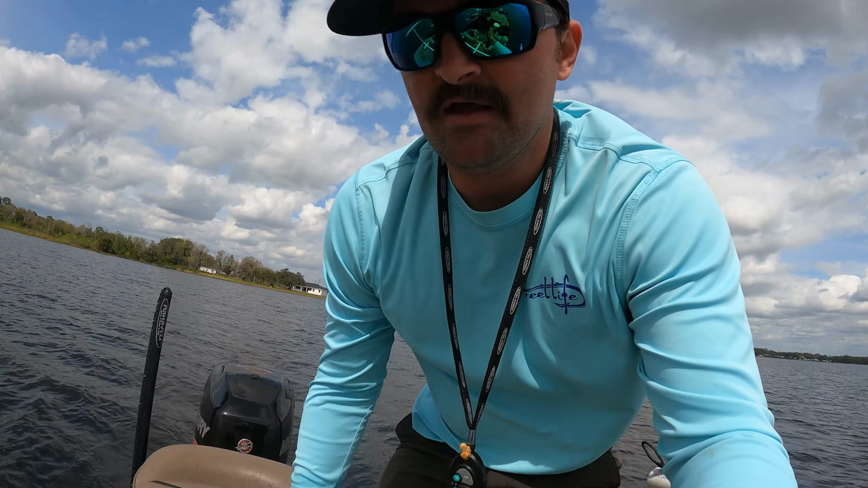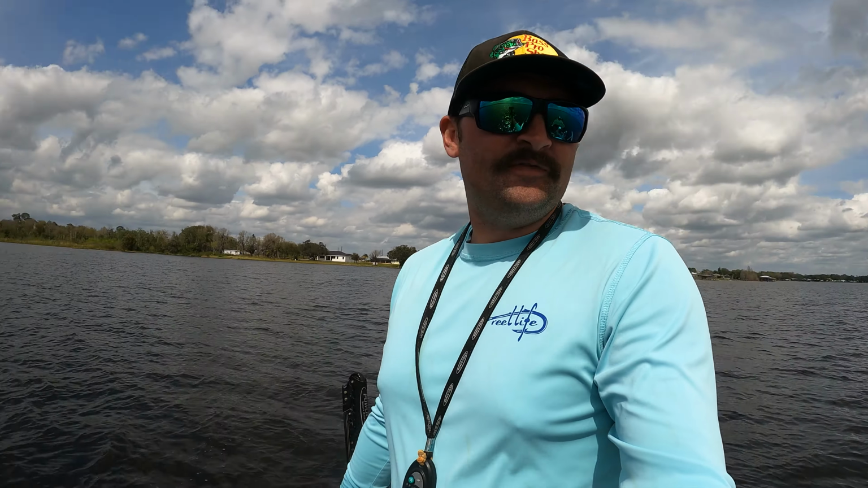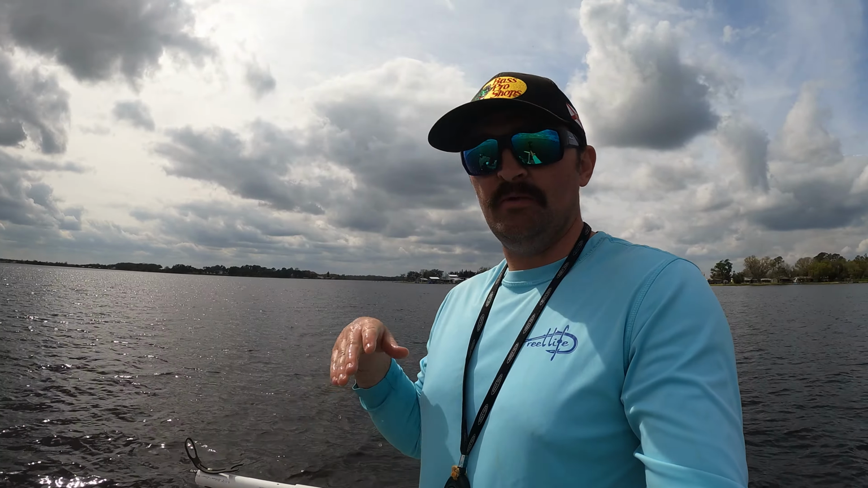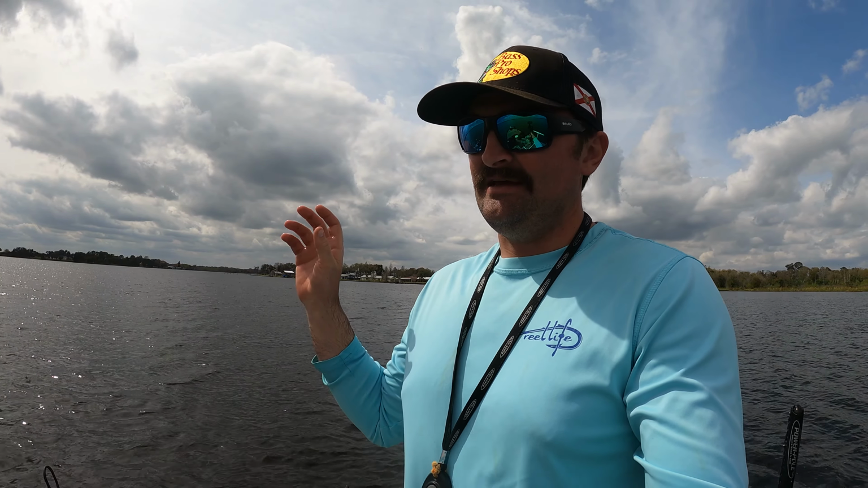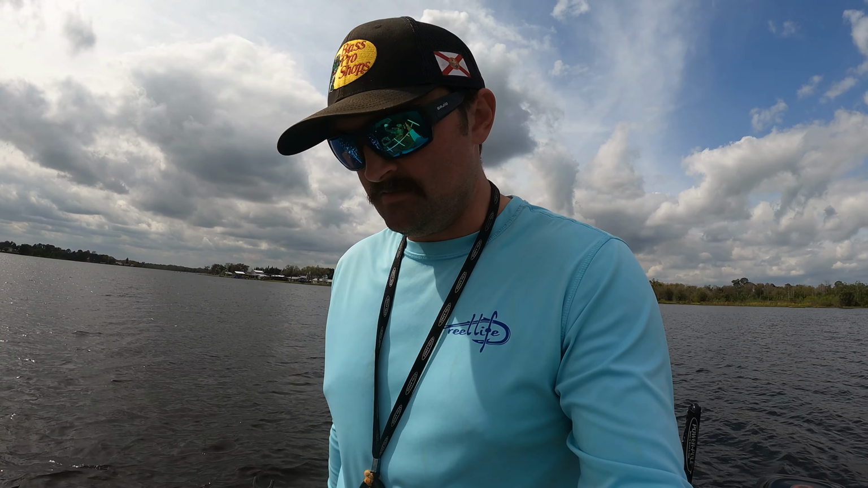It was fun. Caught pretty much all of them, just throwing a jig around up shallow, using livescope to not necessarily target individual fish, but we could pull up, look underneath these docks, see which ones had fish, which ones didn't, and then spend our time on the ones that did and move on from the ones that don't.